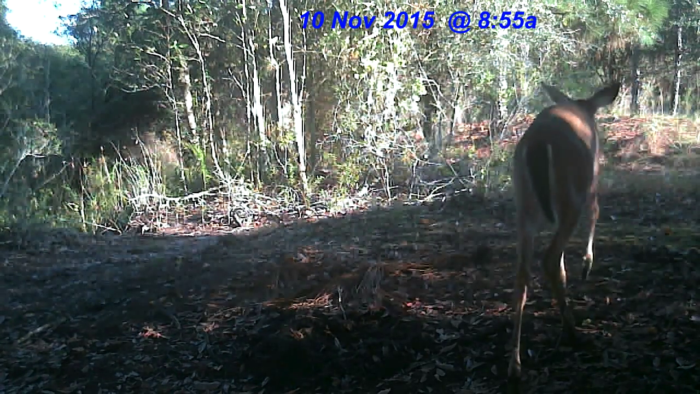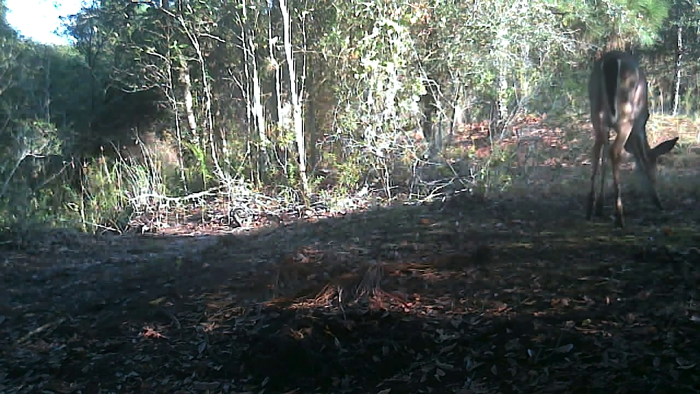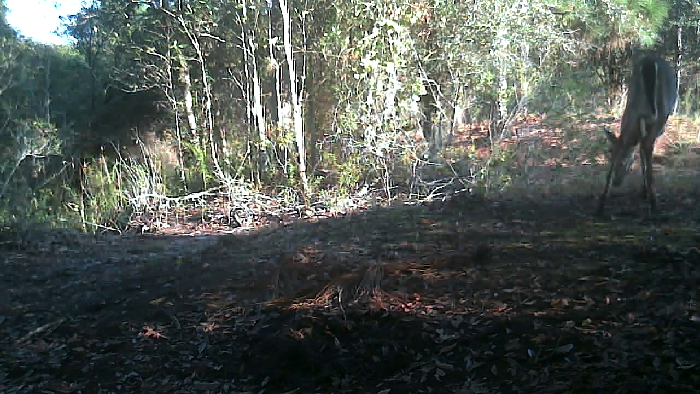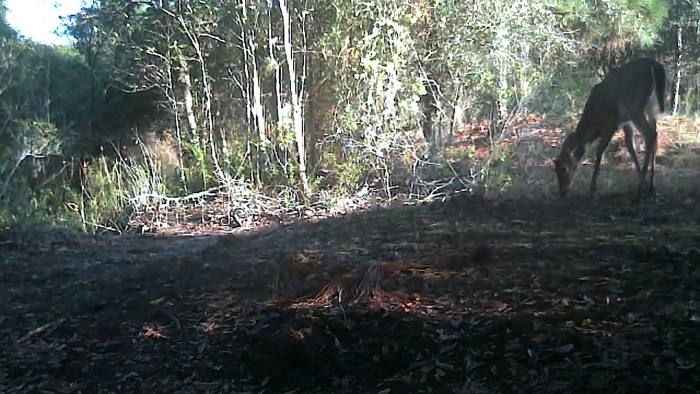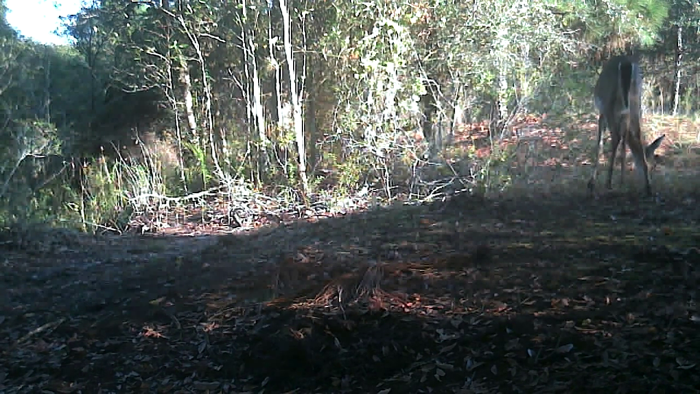Here we got, you'll find out towards the end of this clip, a button buck, a real young one, kind of does a loop and comes back around right past the camera, and then you can see the little bumps just starting to protrude out of his forehead.